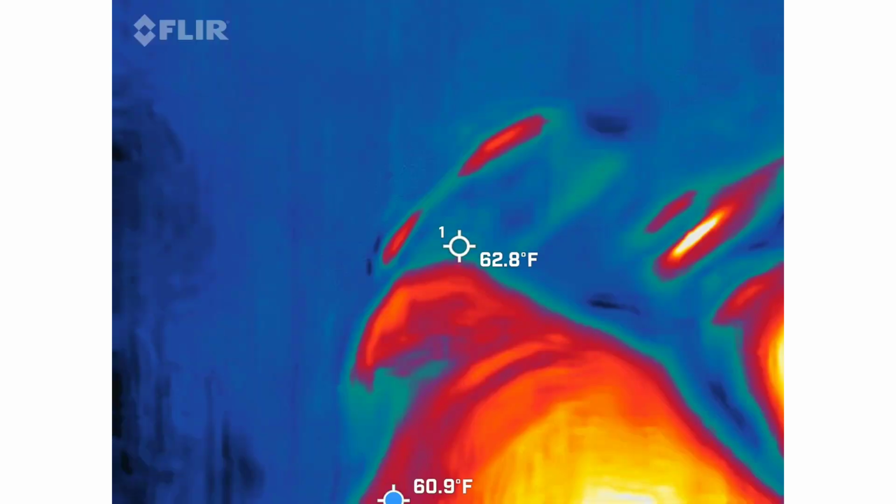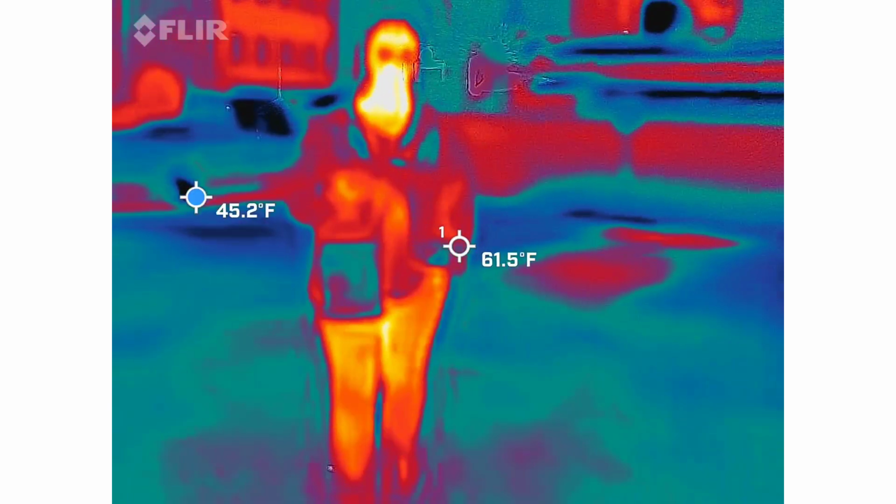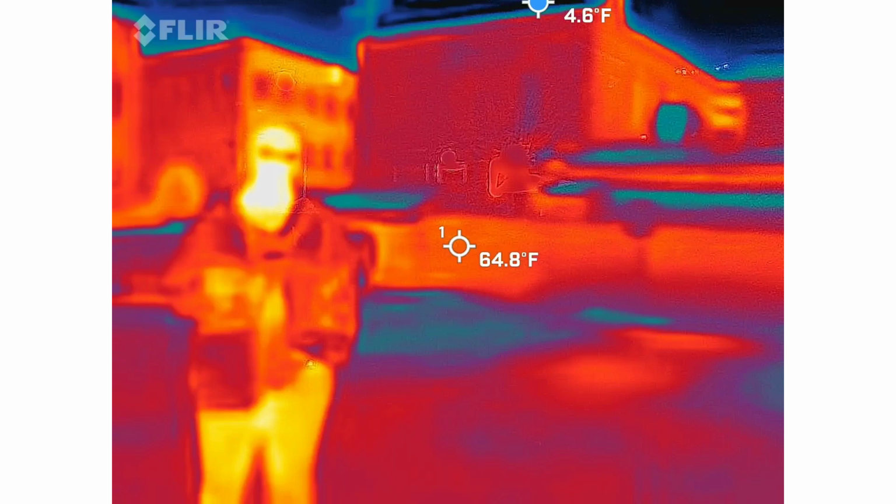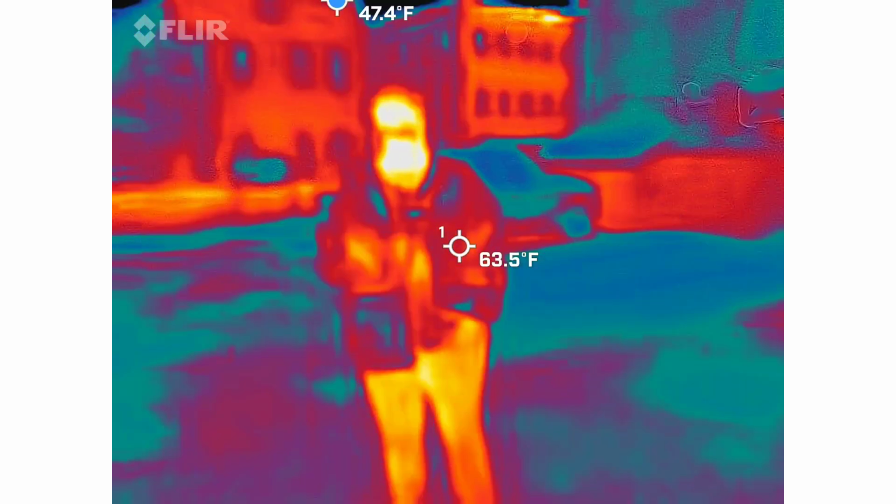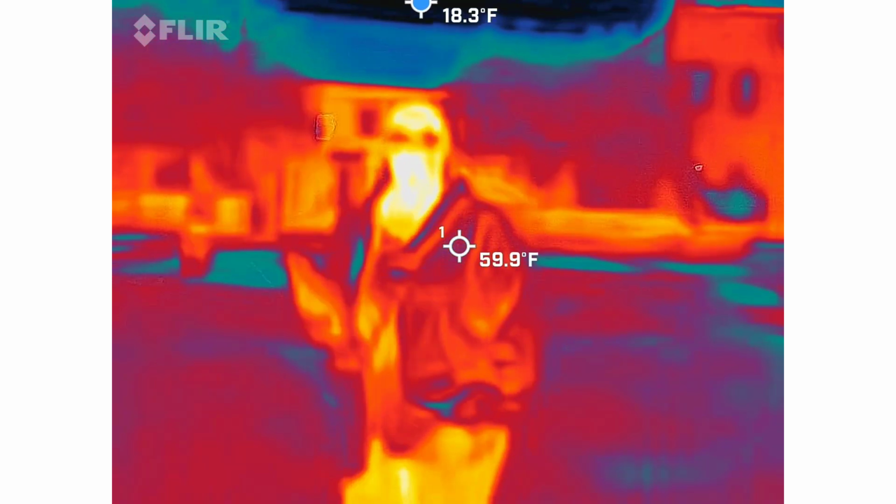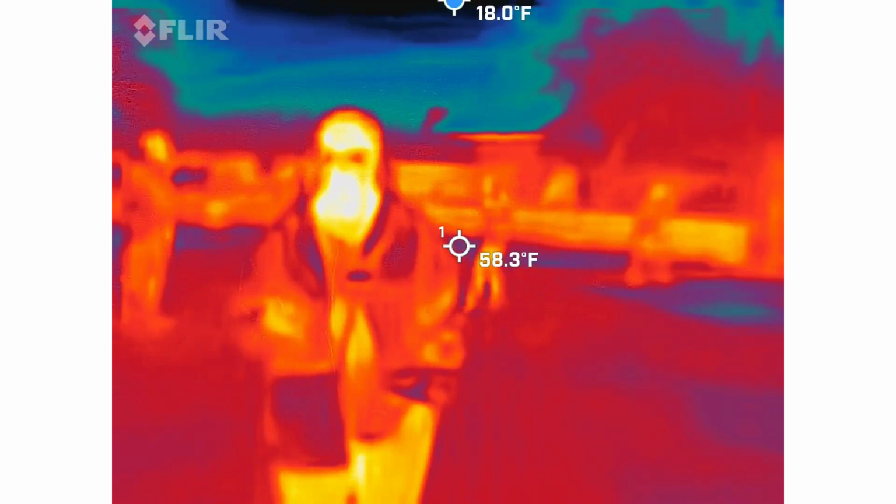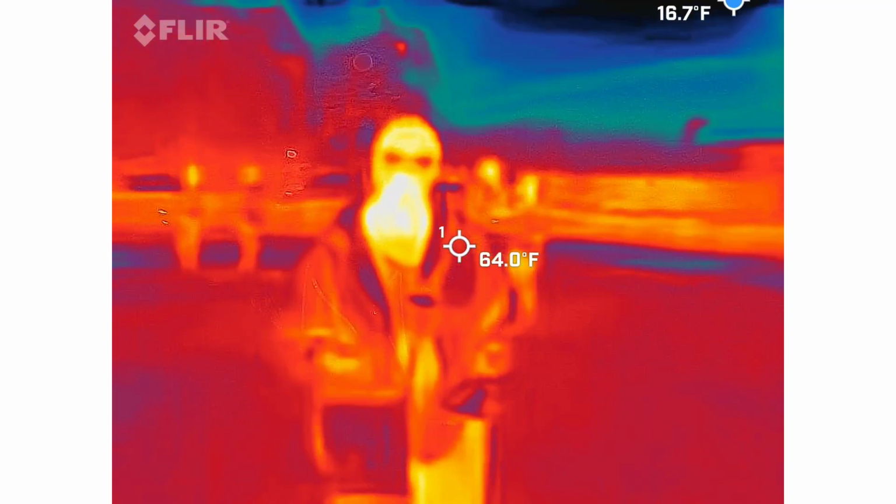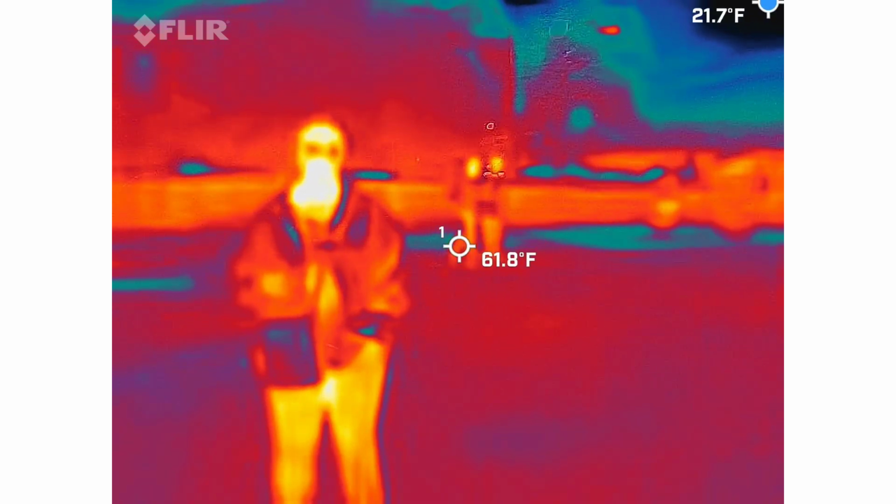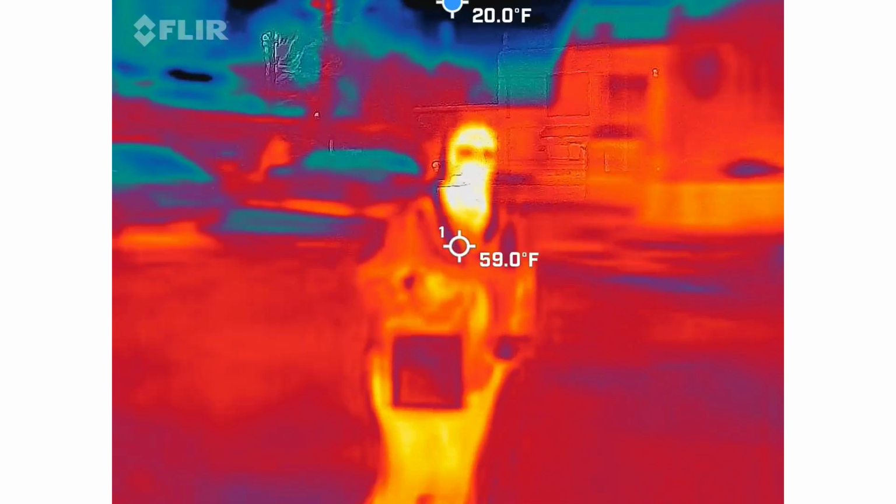Okay, ready? Stay there now. Look. See something? No. We've got three more corners to do too.